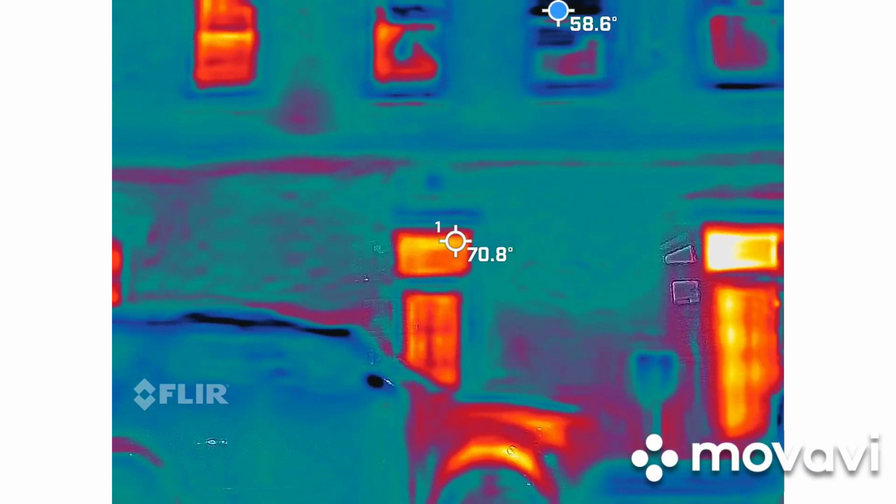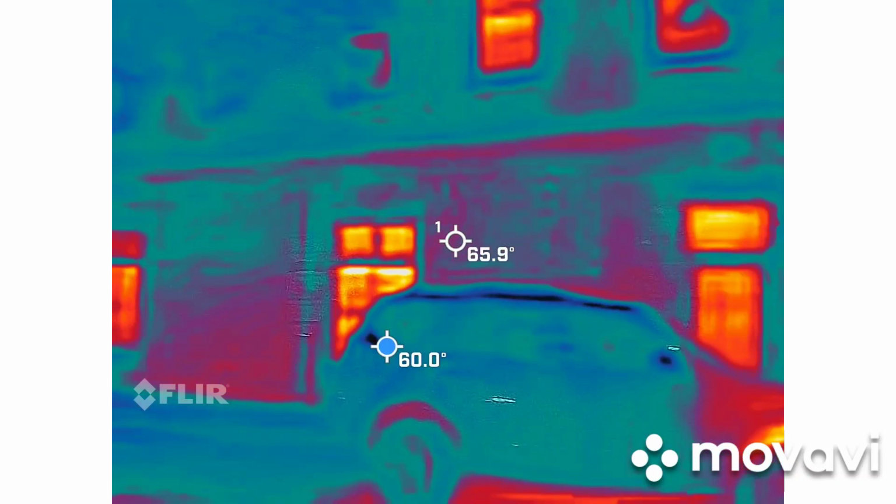Gotcha. So, are you ready to go ghost hunting? All right, let's go learn more about your device. Let's go this way.